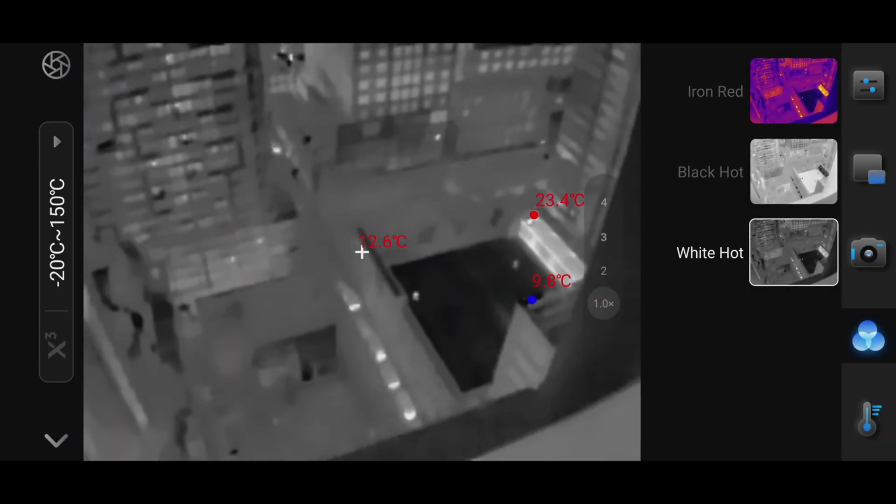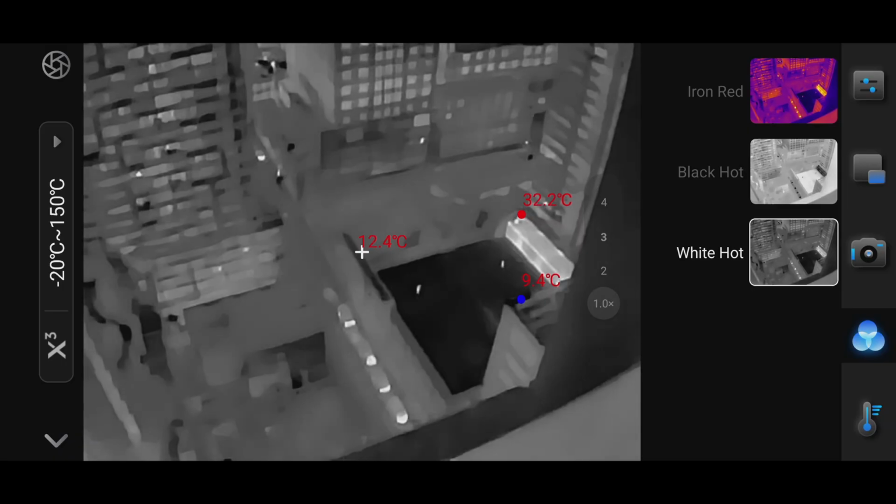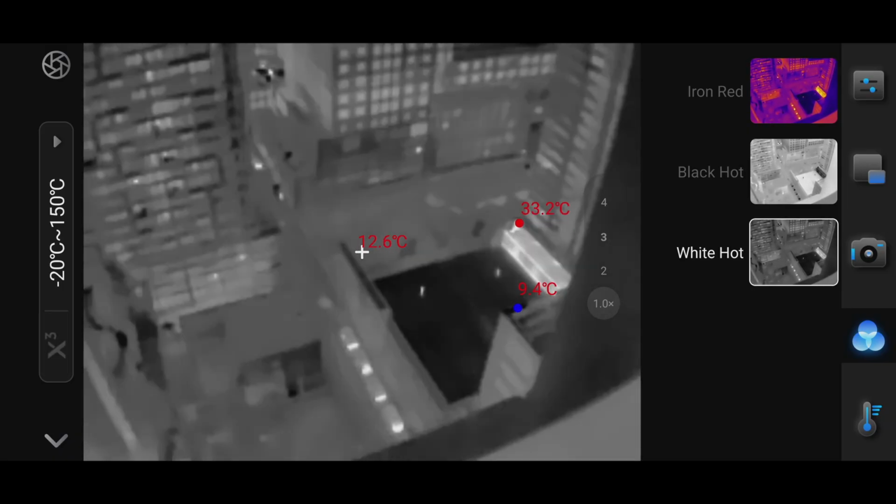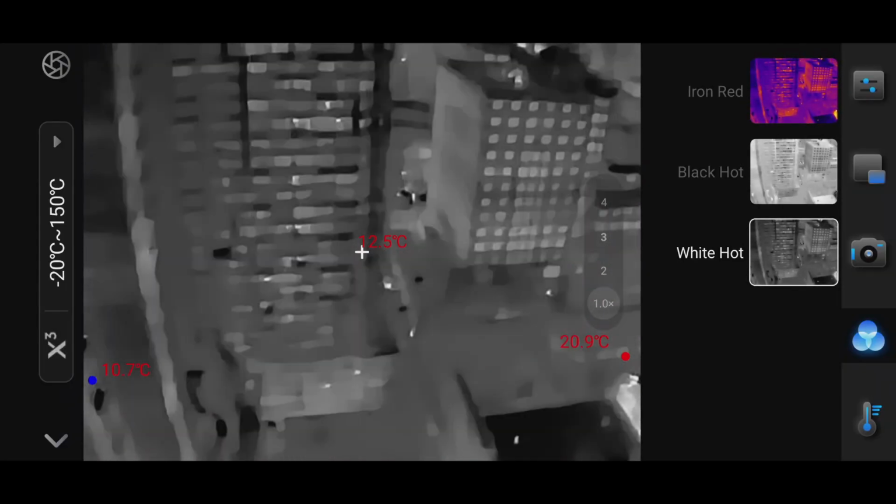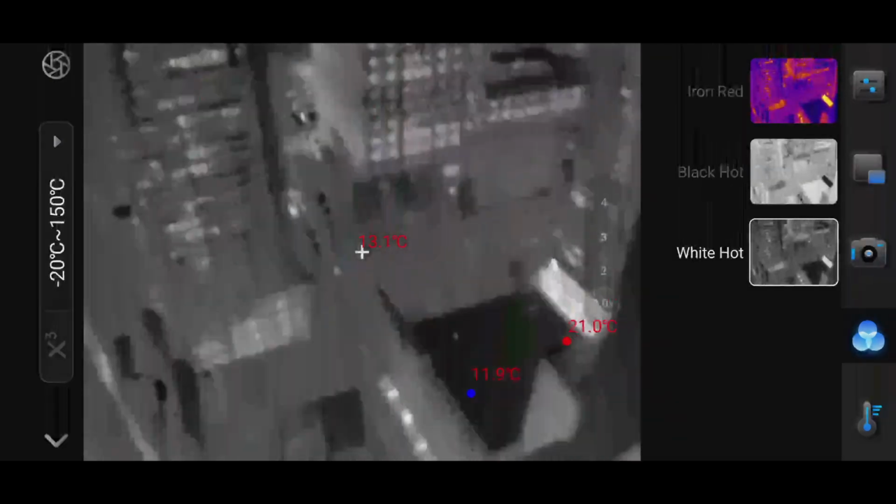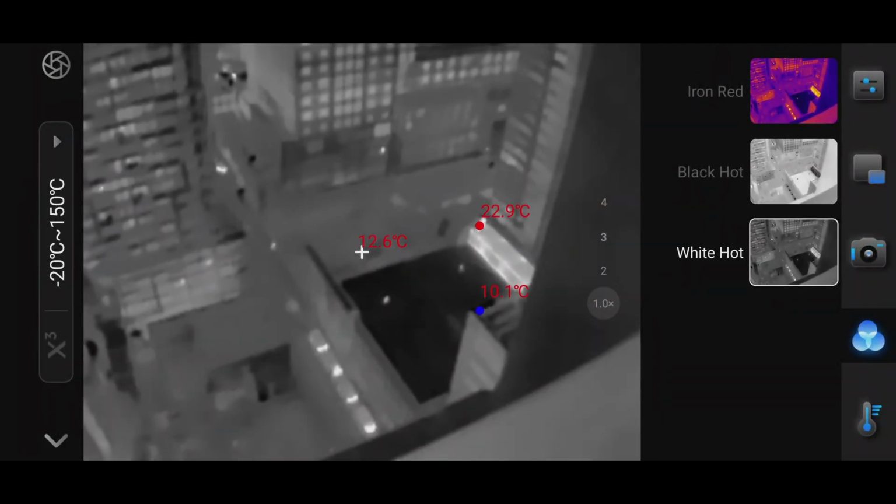And you can access this X3 mode by hitting that, but it does lag. I don't know why it does that outdoors, but it just must be too much information for it to handle, so I've just disabled it. But it's pretty cool.